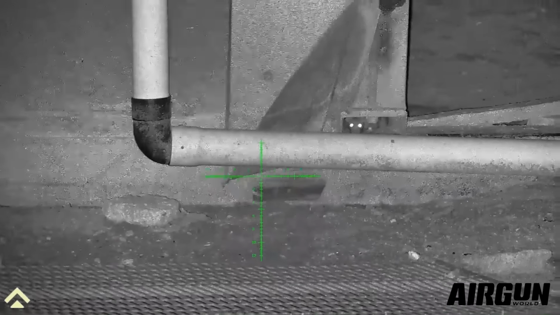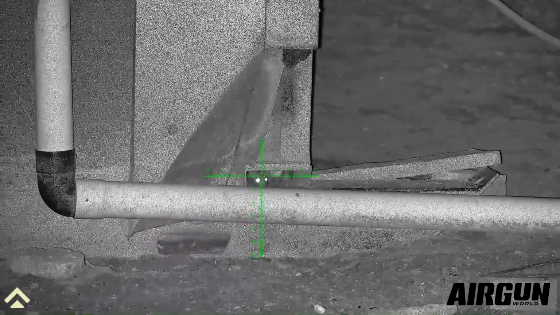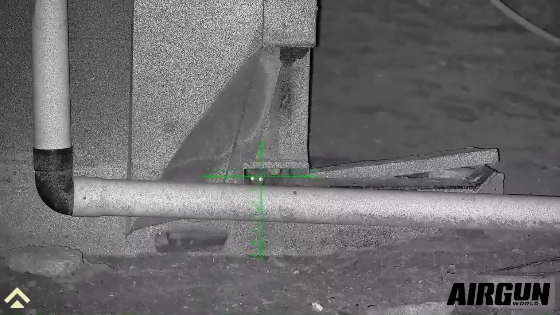I'm not bothering with the ballistic calculator around here because I know the distance off by heart.